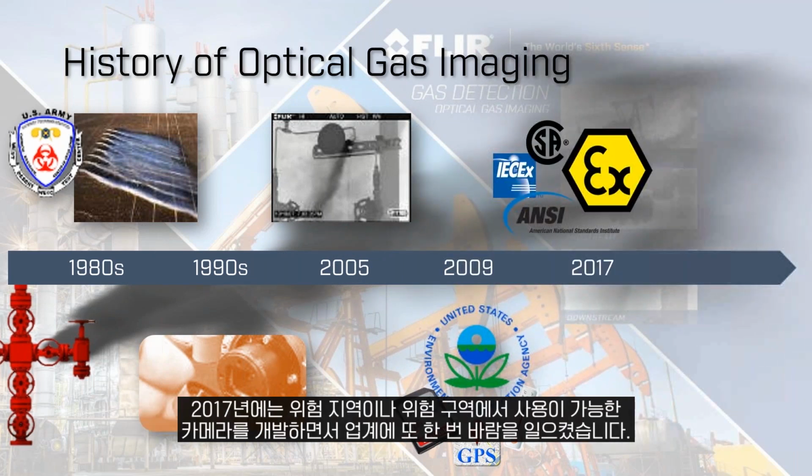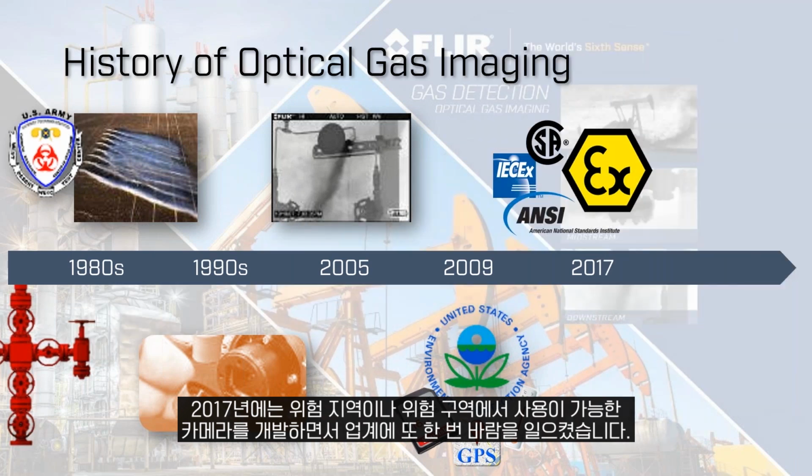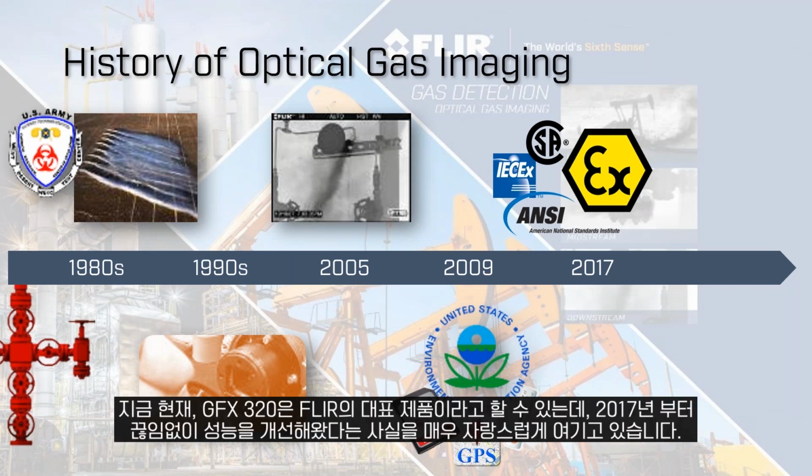In 2017, we took another step for Flir in developing our first camera that was certified for use in hazardous classifications or hazardous locations. The GFX 320 is still probably our flagship product today.